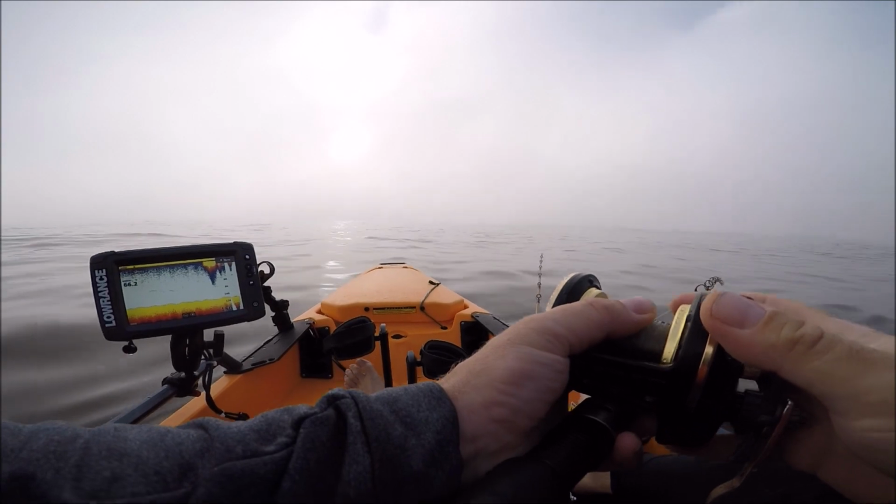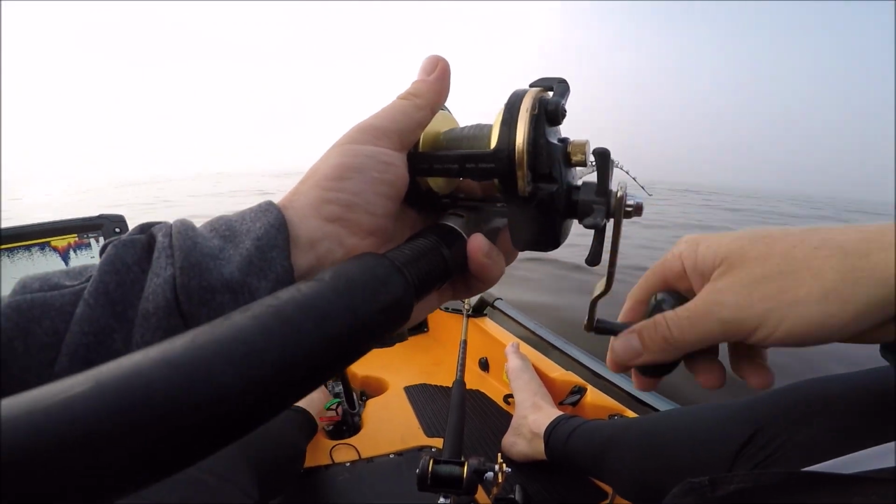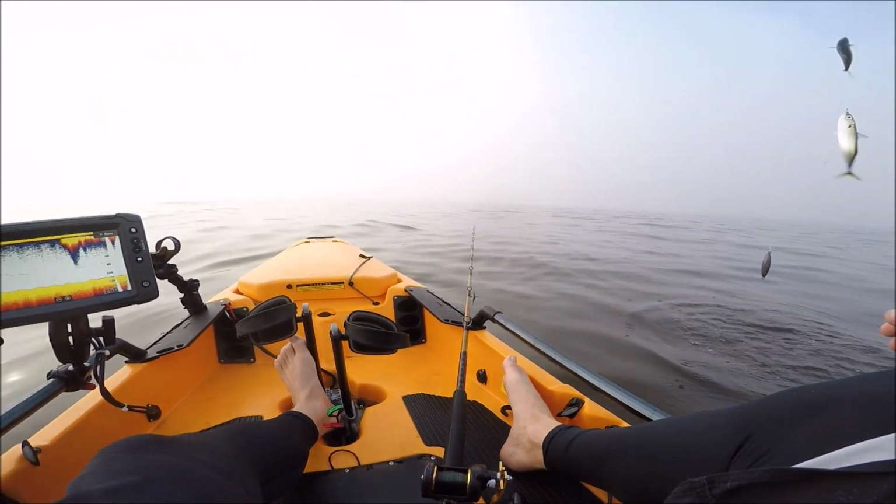See what the fish are up to. All right, we got some mackerel here. Feels like greenback, real feisty. All right, we got 3 nice greenbacks.